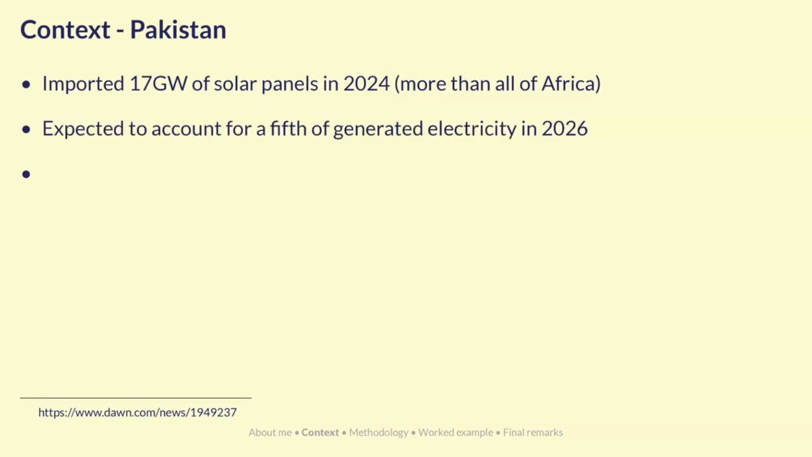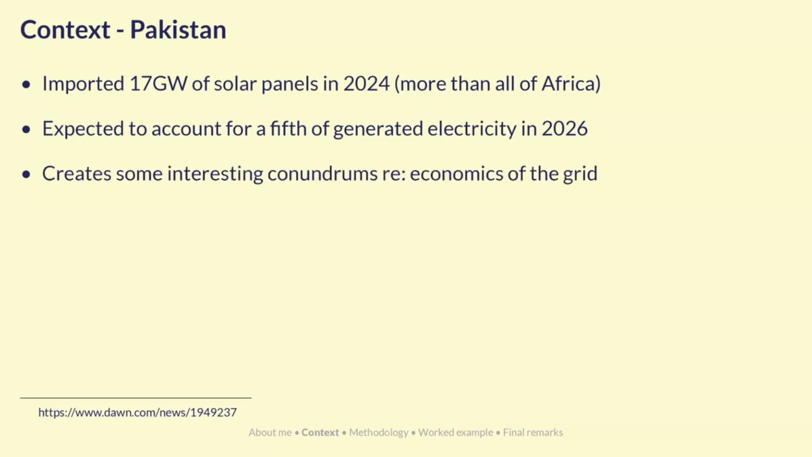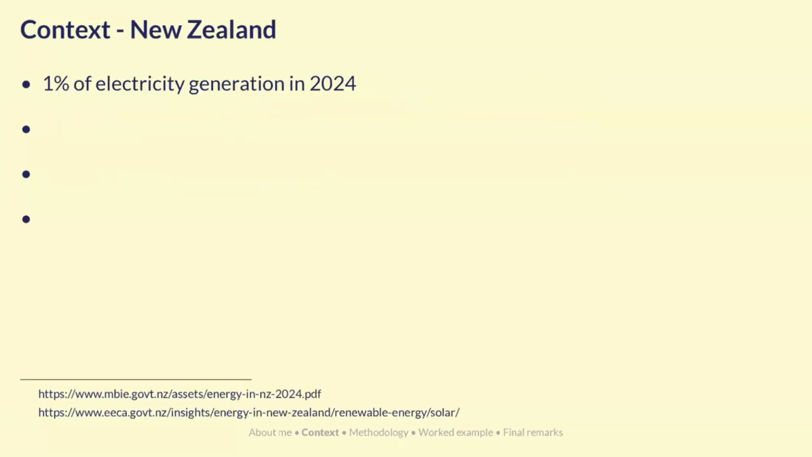They're also on track to account for about a fifth of energy generated through solar in 2026. This creates some interesting conundrums around the economics of the grid, including how they deal with that huge demand loss from people installing solar panels and generating their own electricity. If you're interested, there's an article from Dawn that talks about the economics of that.